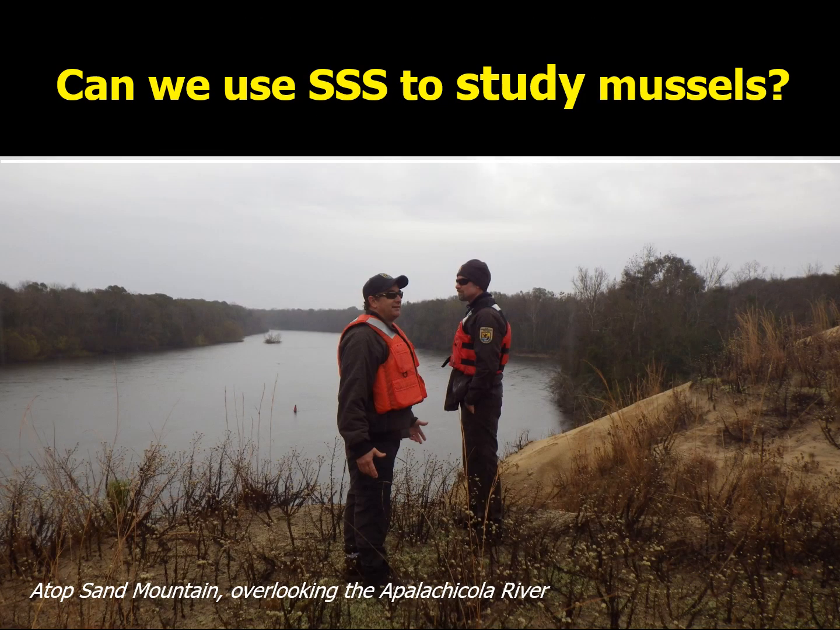Whether side-scan sonar could be used to study freshwater mussels remained an outstanding question at the time I joined the U.S. Fish and Wildlife Service in 2011. A major priority of our field office was to fully describe the distribution and abundance of mussels throughout the largest river in Florida, the Apalachicola. We set out to determine if sonar habitat mapping could help with this major task.